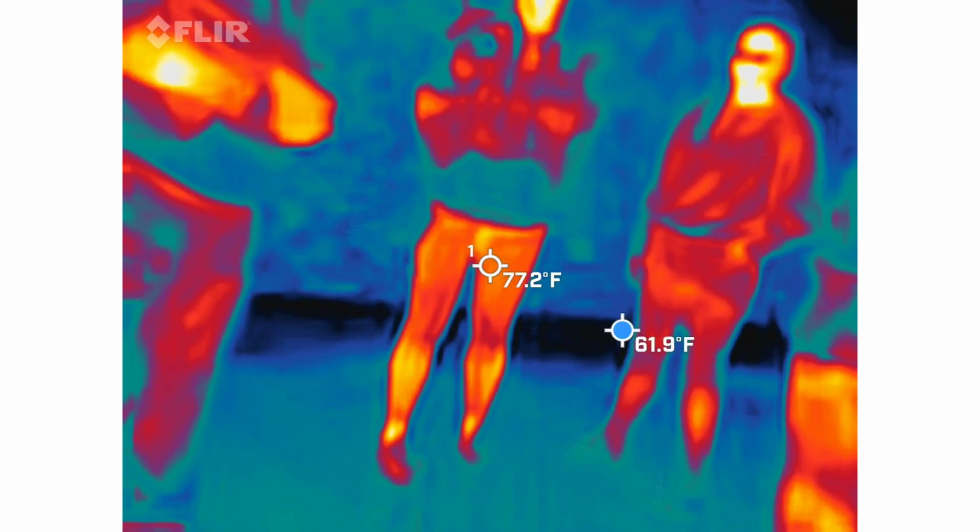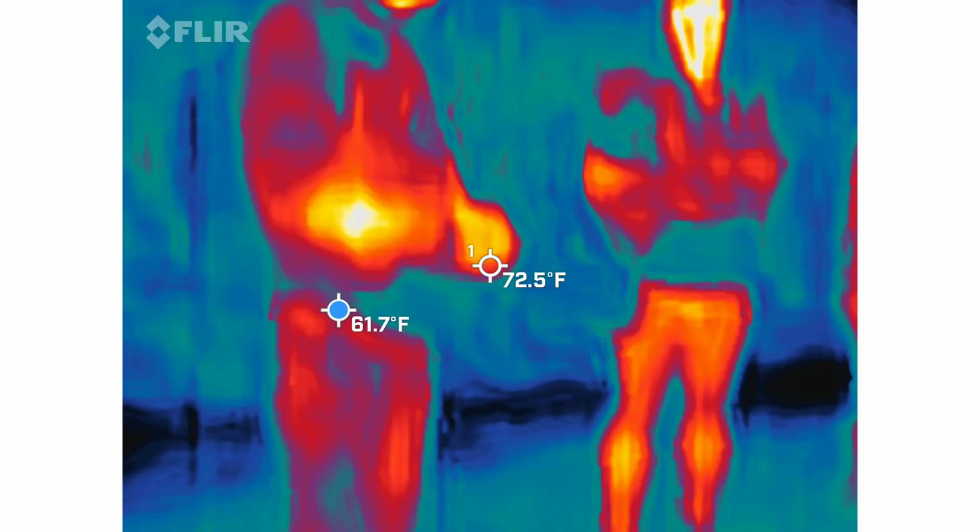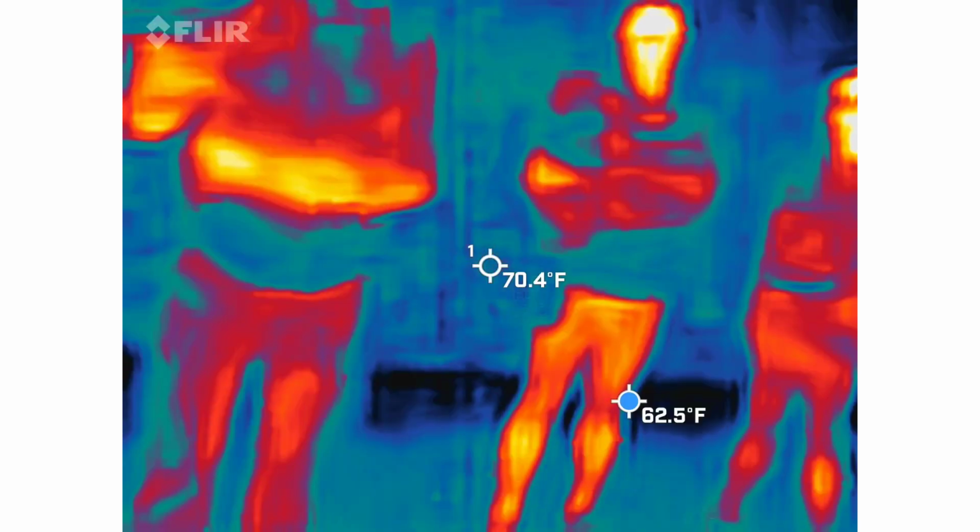EMF readers. This is not a space where you're going to get a whole lot. If you get anything, I will be excited. That usually means something else is happening. Your REM pod is beautiful in here.